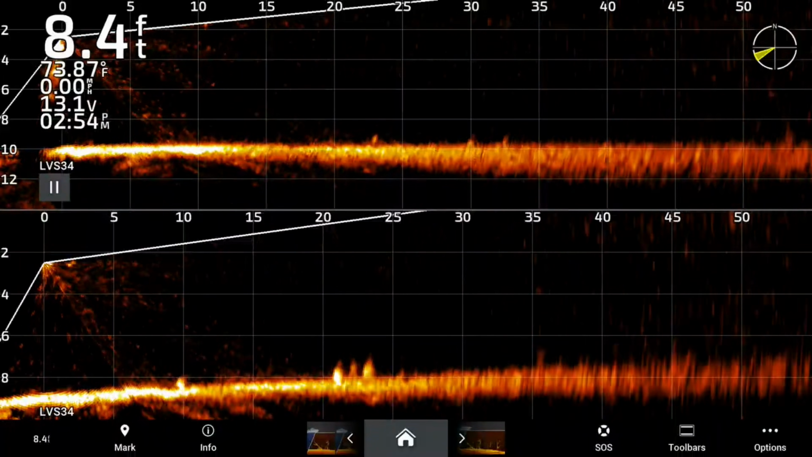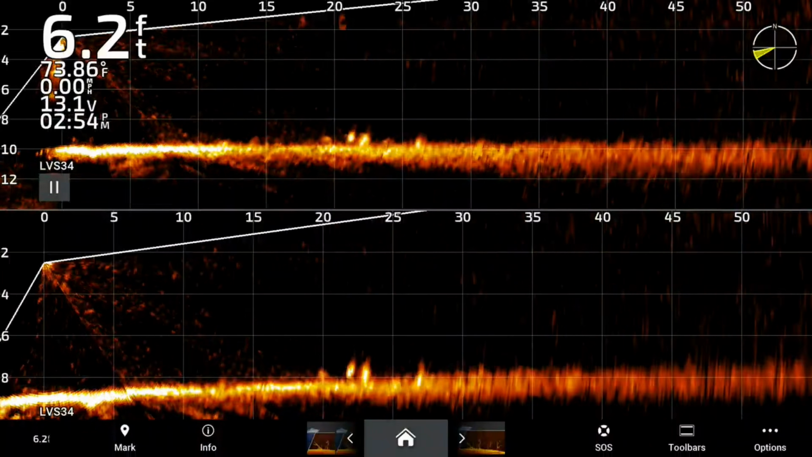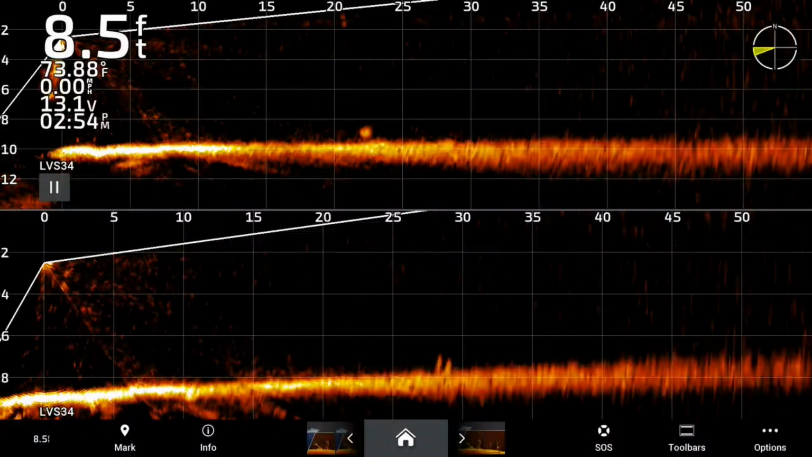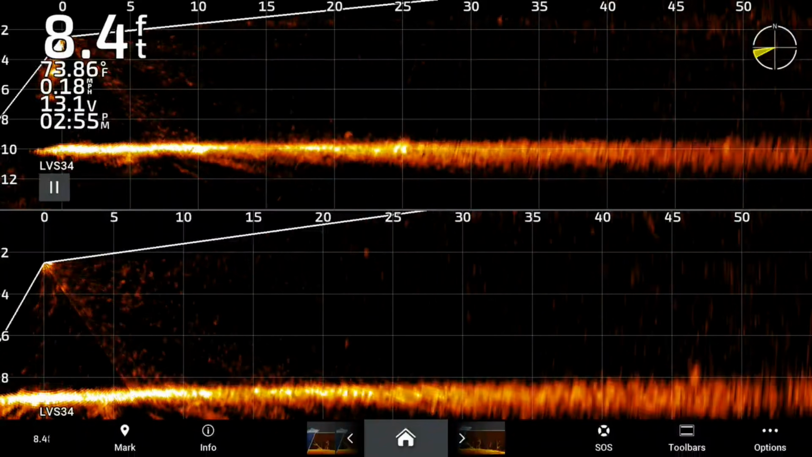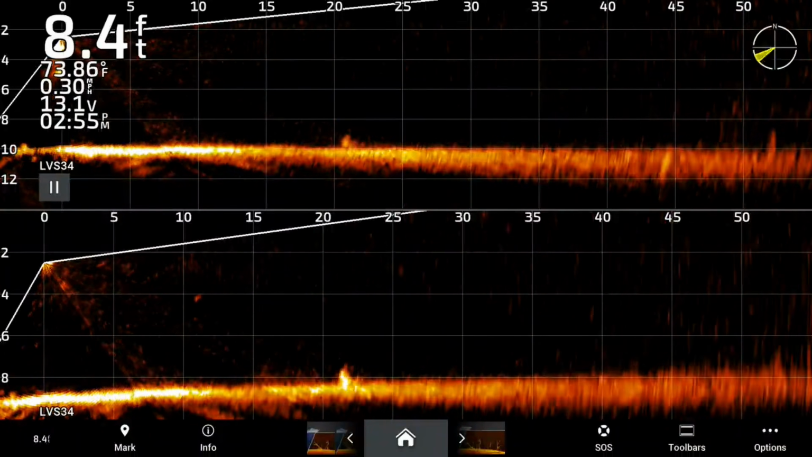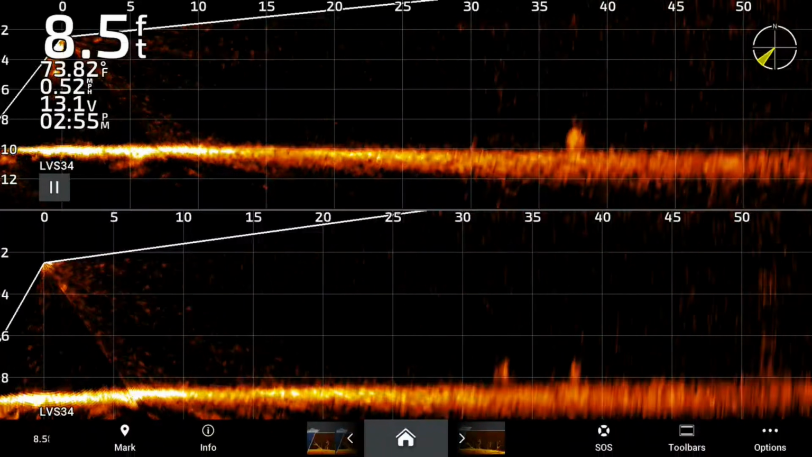So as you can see in this video, the visualizer is on the bottom, the non-visualizer is on the top, and you'll be able to see some of these fish stand out a little bit better, and those fish can really hide on the bottom. And as they come up off the bottom, you can see them a little bit better with that visualizer.